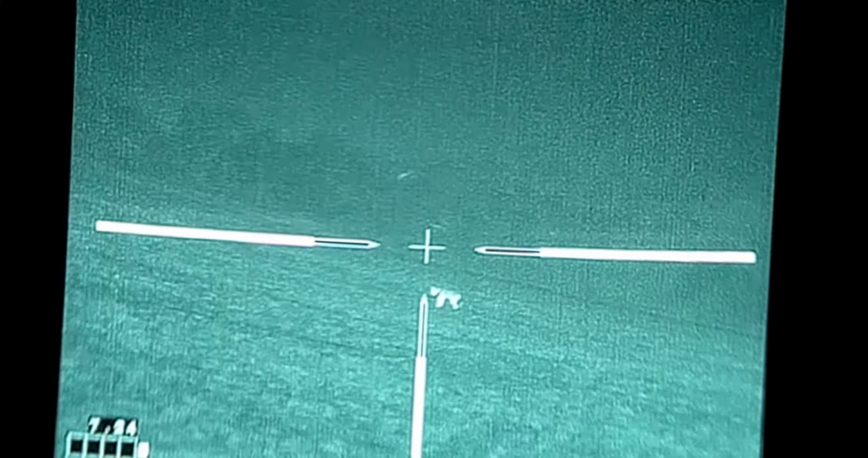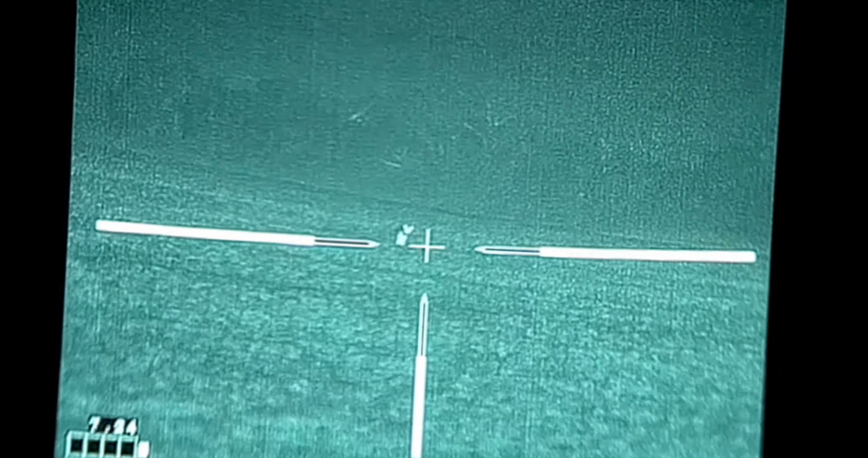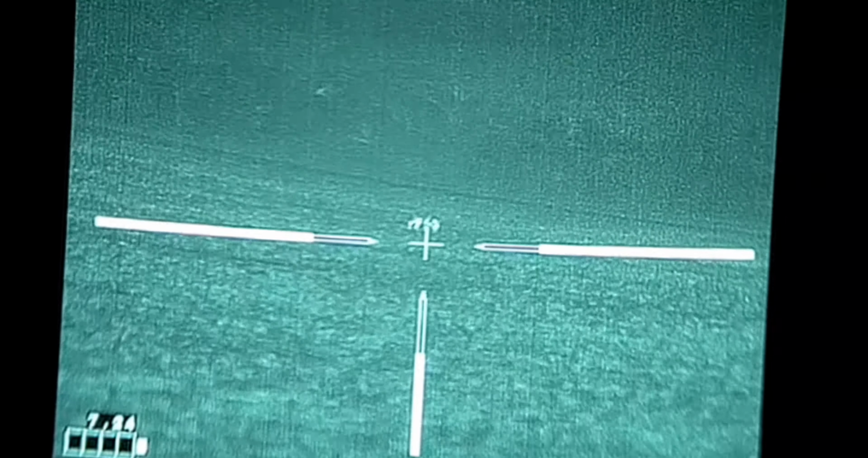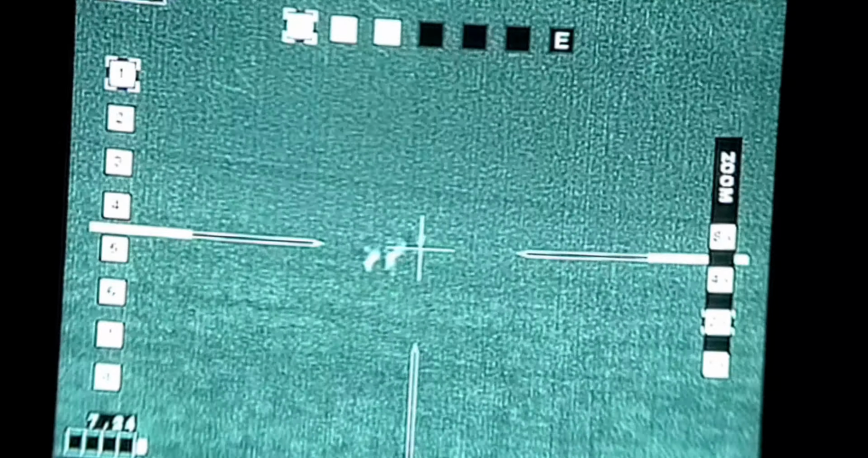But the big idea for me on this one is I'm reviewing this to learn how I can get better at doing these leads on these fast, tiny little critters and trying to get better at making those shots hit. So again, I'm going to let this play out and we'll talk again in the slow-mo.